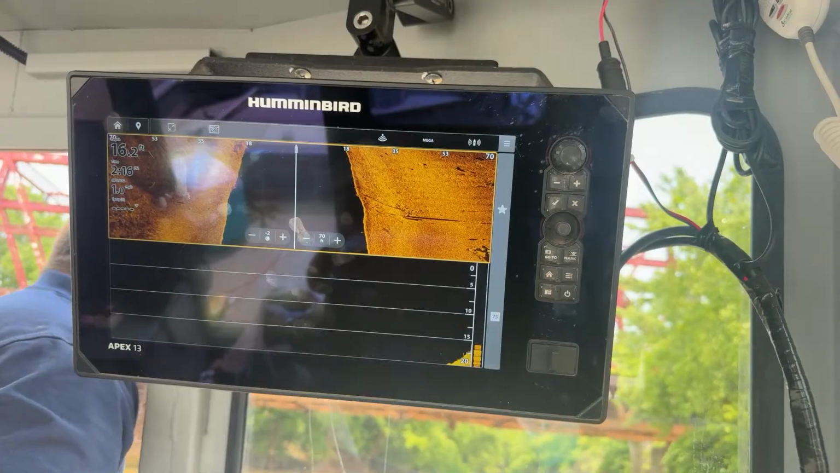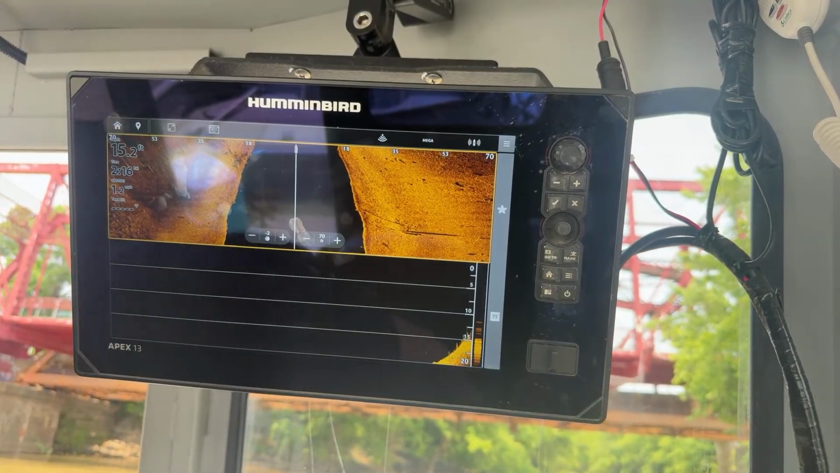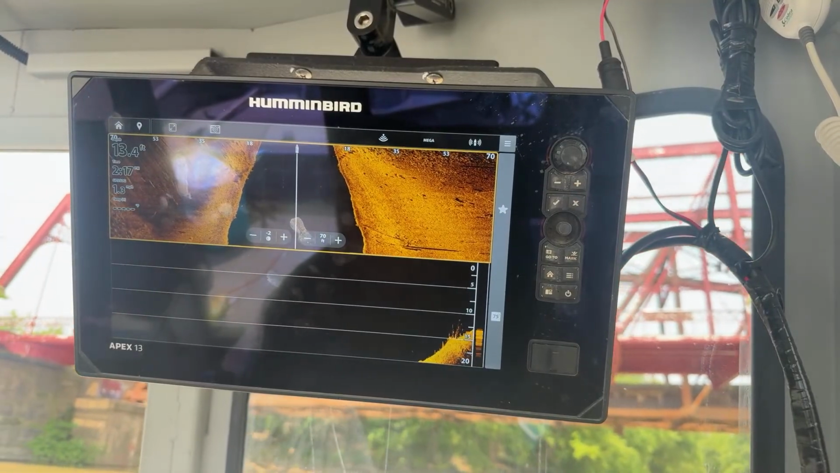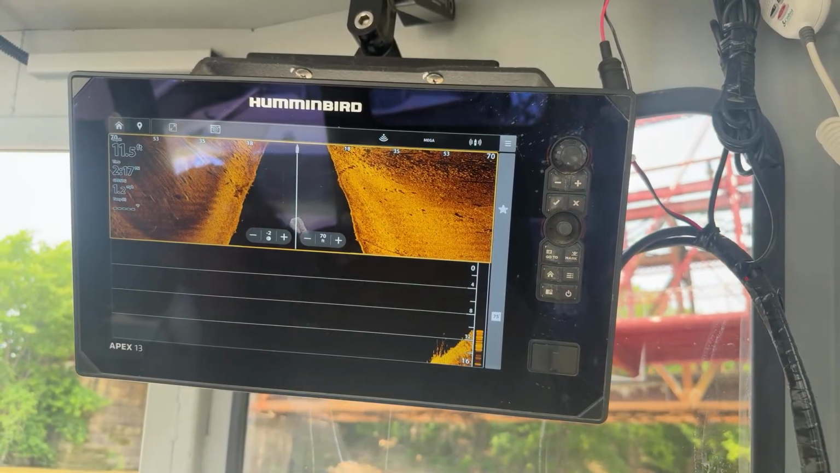I'll push it out of the way. Okay. He said there was a... He said... Well, so that's what we're hoping not to find.